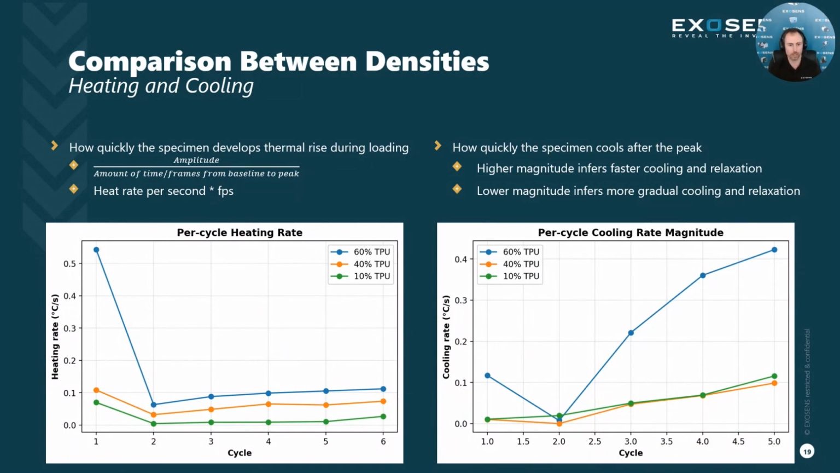So if we're looking at per cycle heating rate, this is how much it goes from a baseline up to a peak, cools back down, goes back up to the next peak. Okay, it cools back down and then it heats back up to the next peak. It could be important to know how quickly the specimen is heating and how the thermal rise develops during loading. To calculate this, just take the amplitude, the difference between the peak and the previous baseline, and divide that by the amount of time it takes to get from the baseline to the peak. Again, the 60% dense specimen is the blue curve, 40% the orange curve, and 10% the green curve.